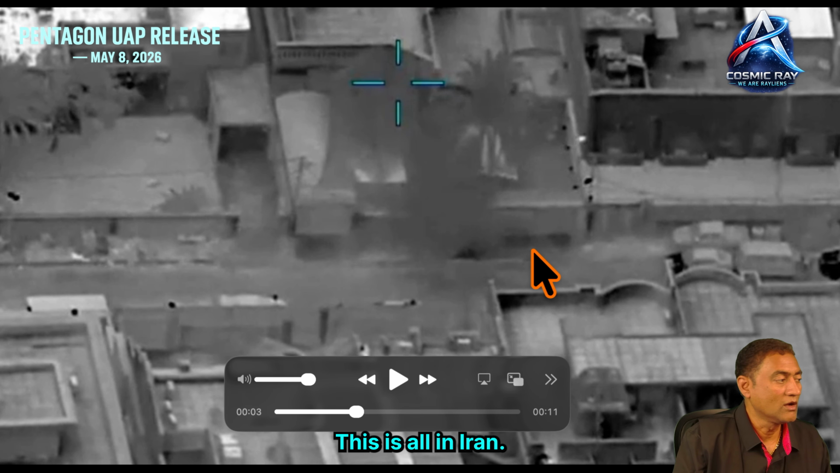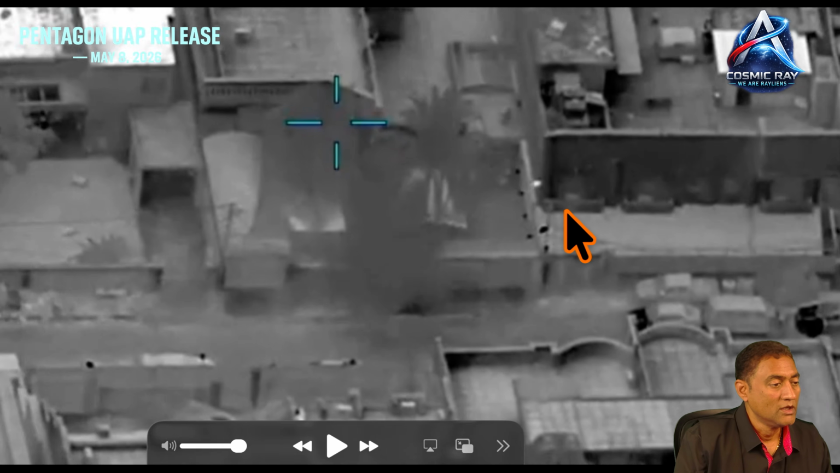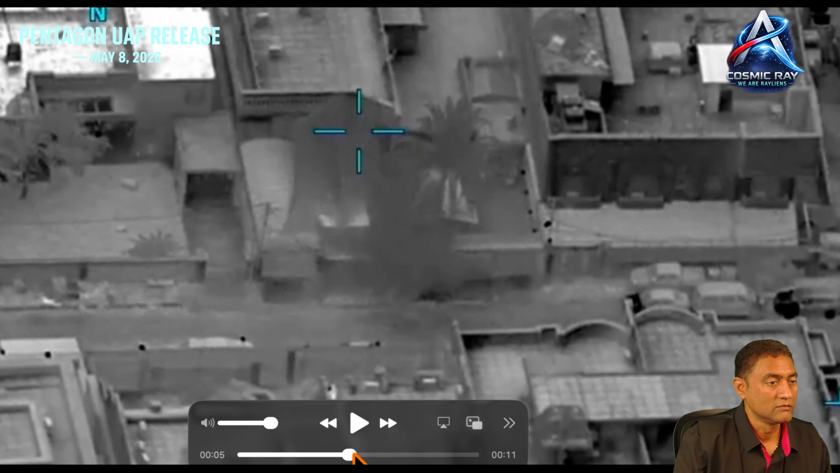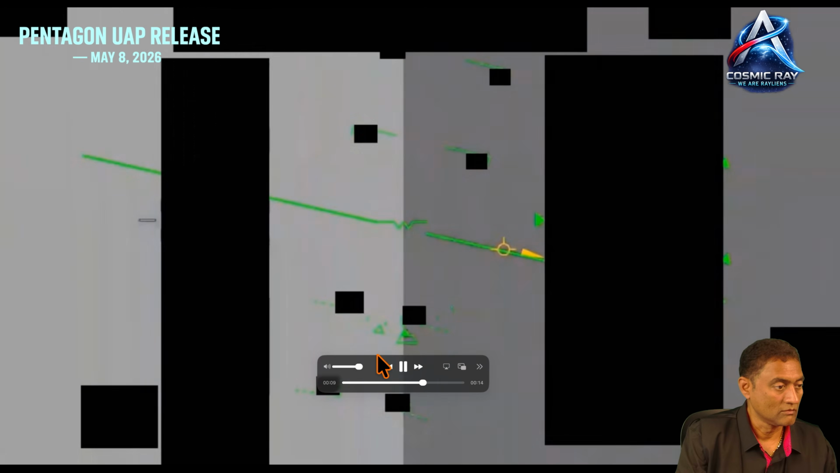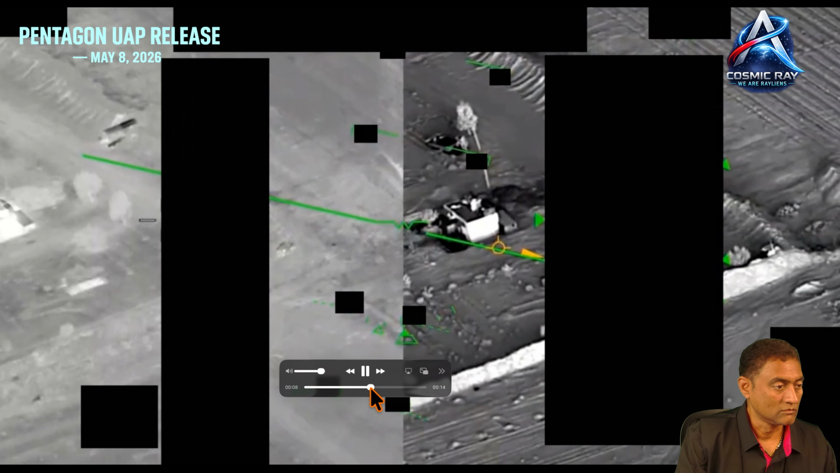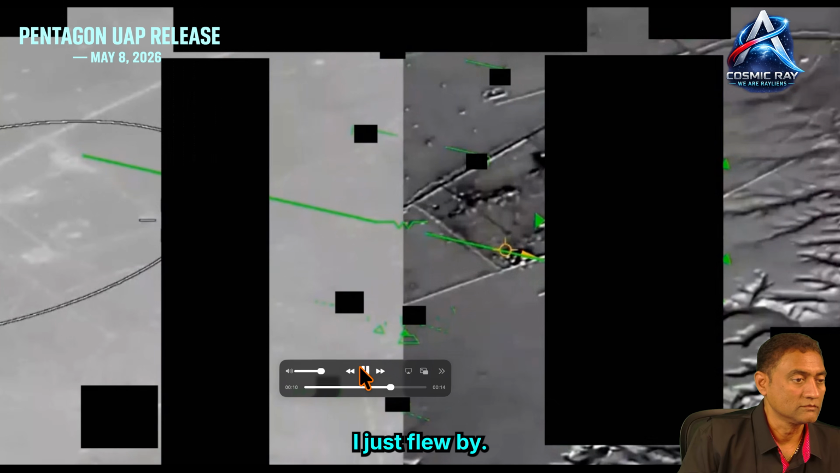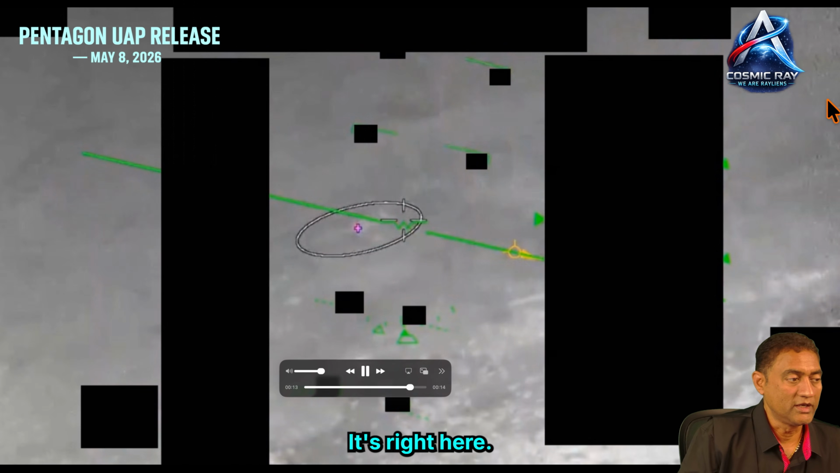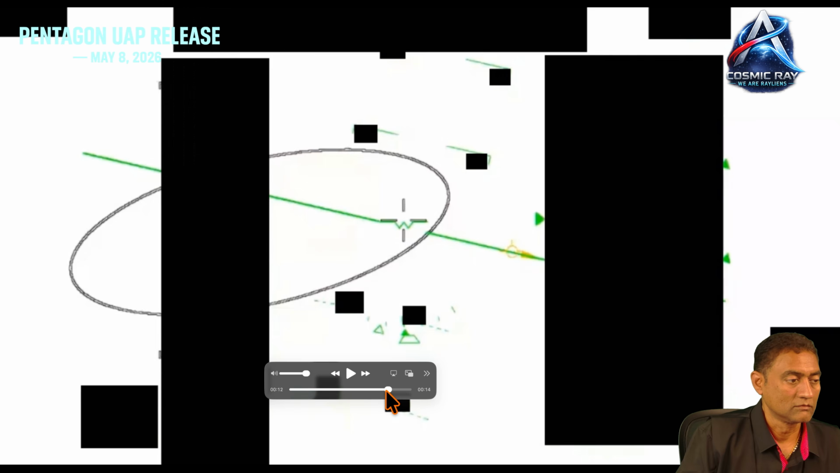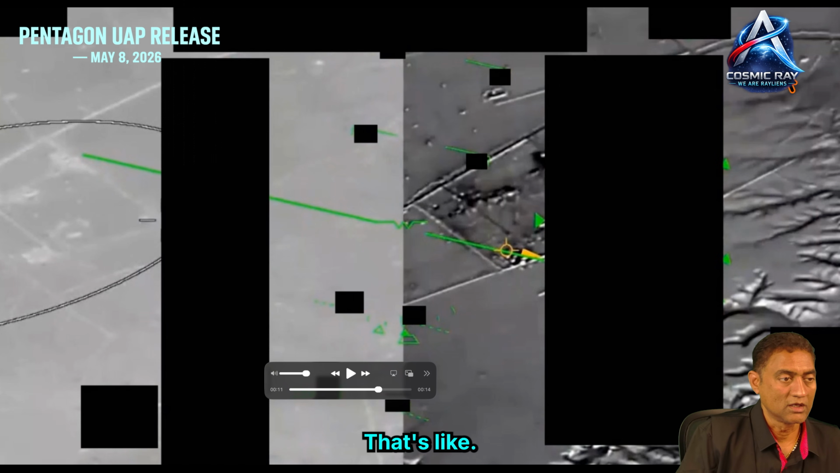This is all in Iran, Iraq. This is in Iraq. Oh, yeah, it just flew by. It's right here, it's flying by. You see that right here?